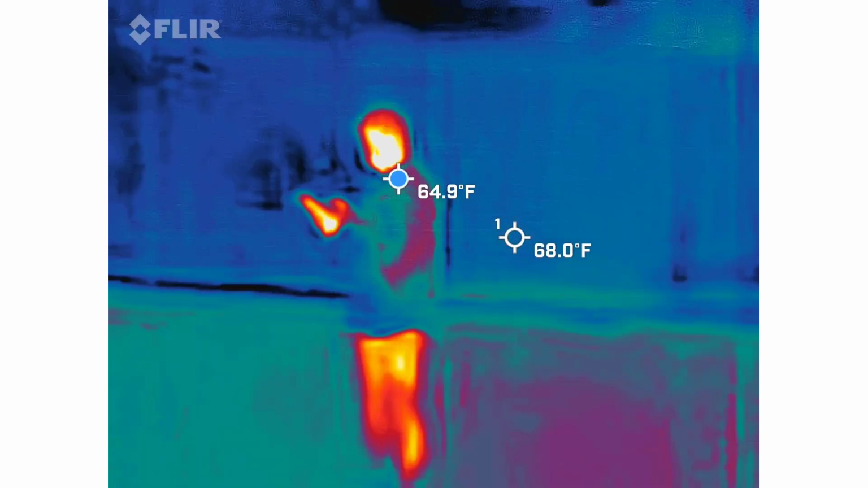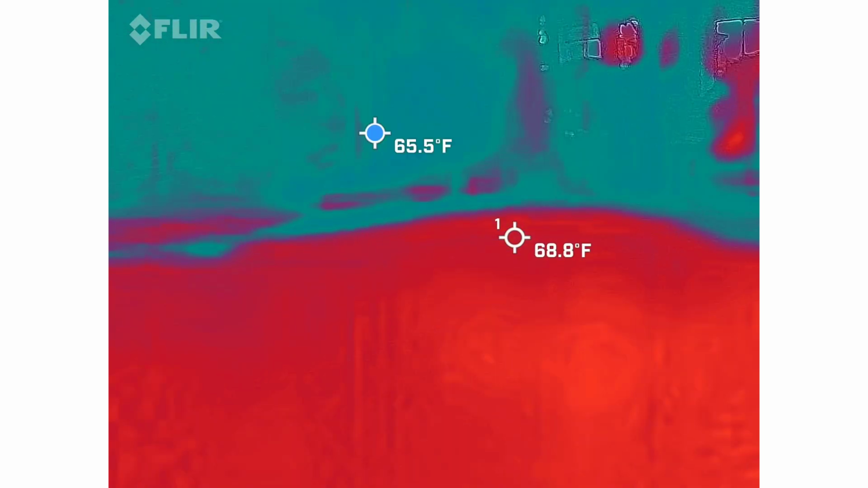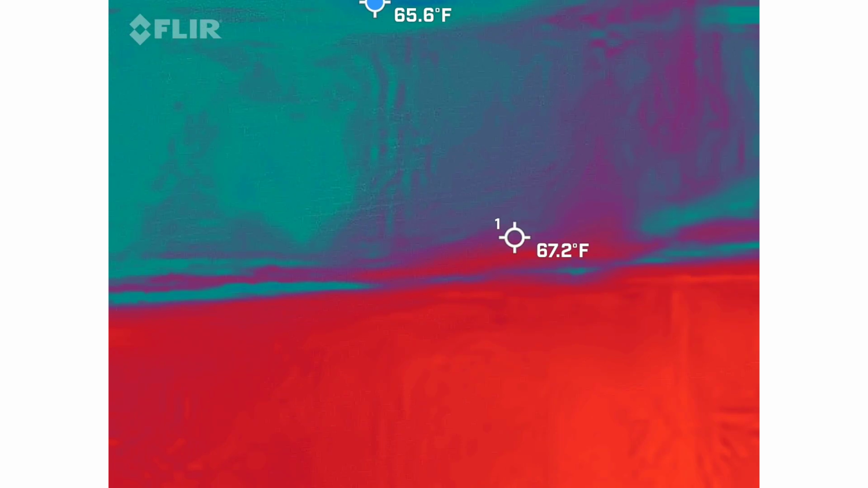What you're supposed to do, Jeff? Just shows heat. Temperature differences. Hot. I haven't seen anything.